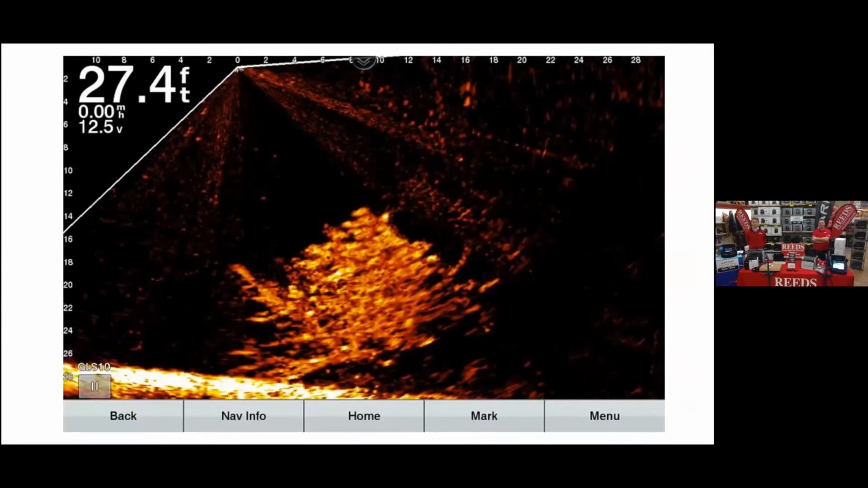Now this one here, I like this one because this is deeper water. So you can see we're looking a lot farther out. I think we're looking 28, 29 feet forward, about 10, 15 feet backwards. We're in 27 feet of water, 27.4. And there's a flooded tree. So you can see this flooded tree and you can see the crappies are just loaded up within that tree. There's probably some shad in there as well.